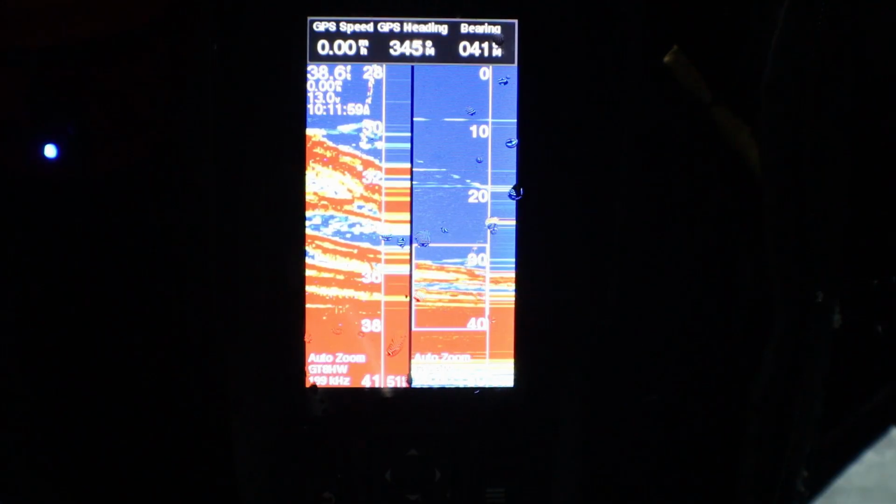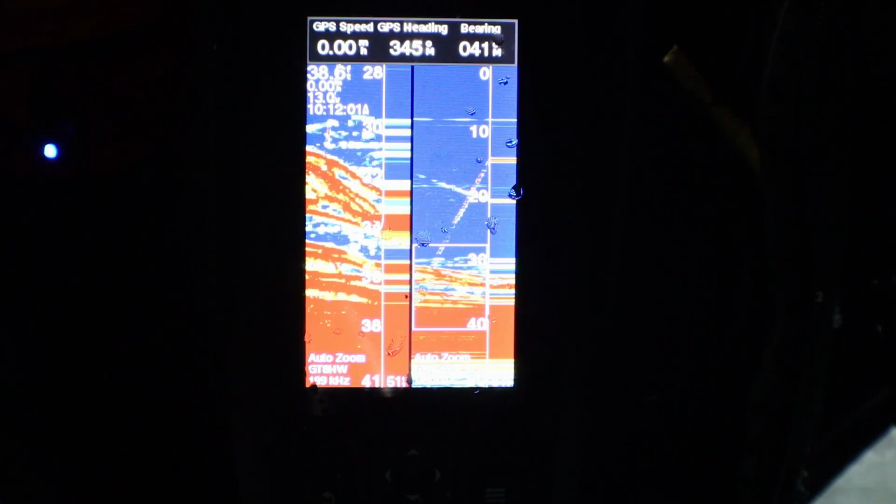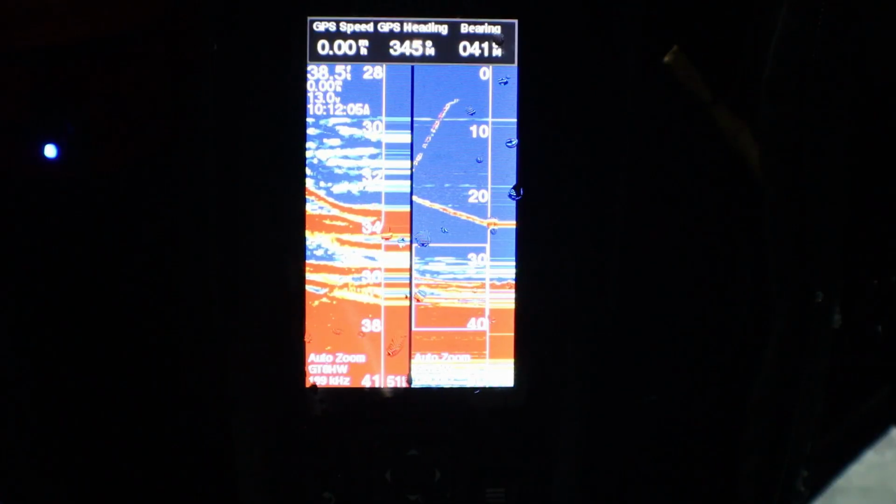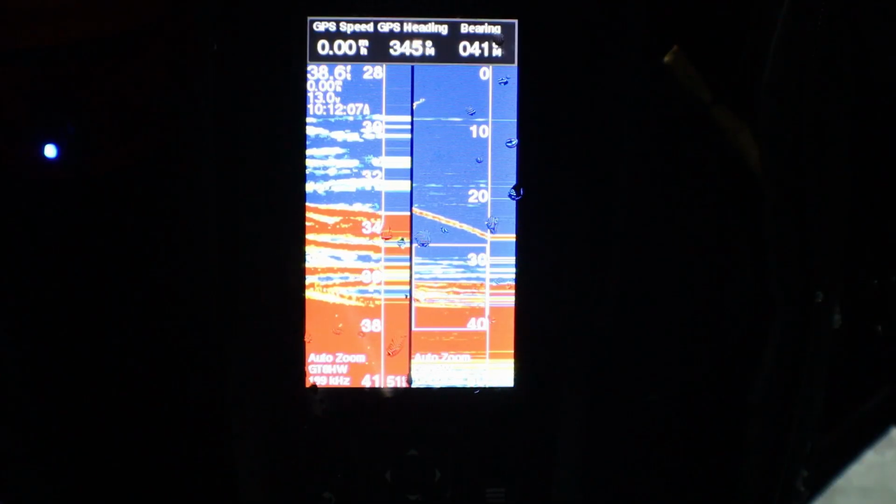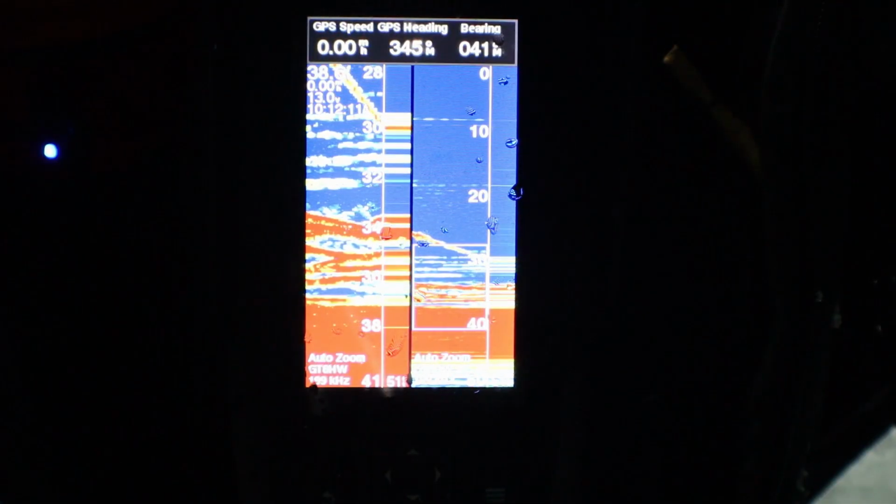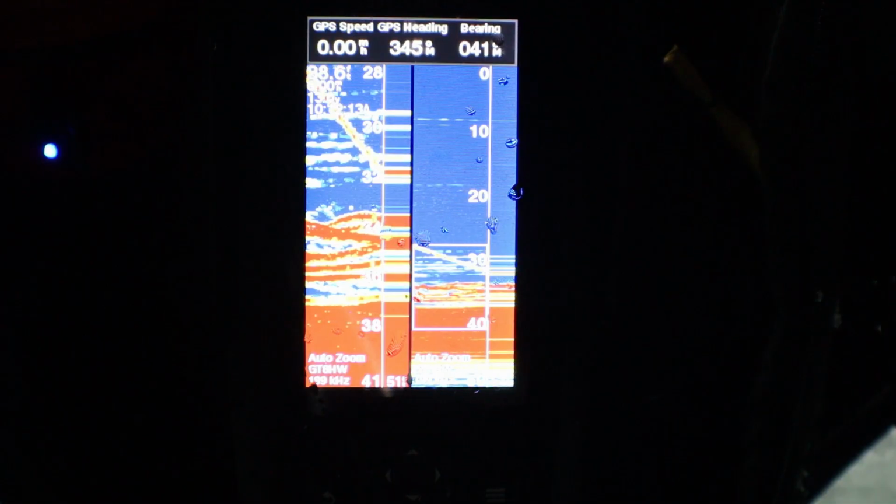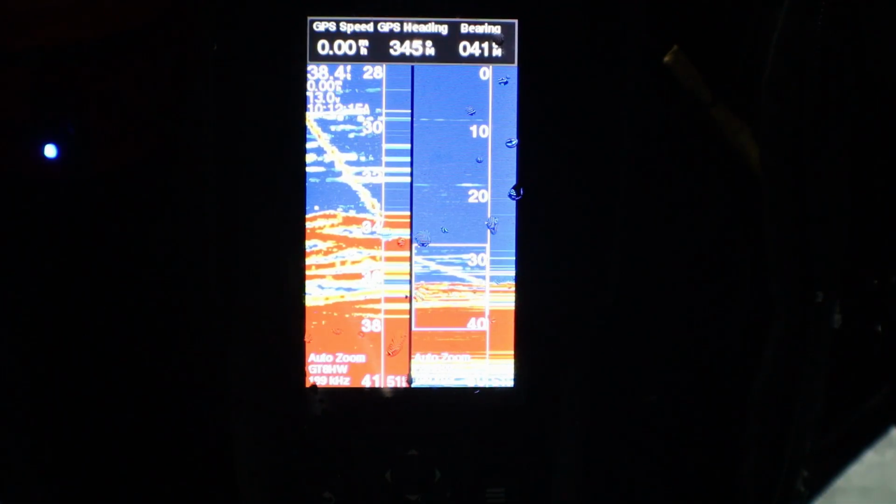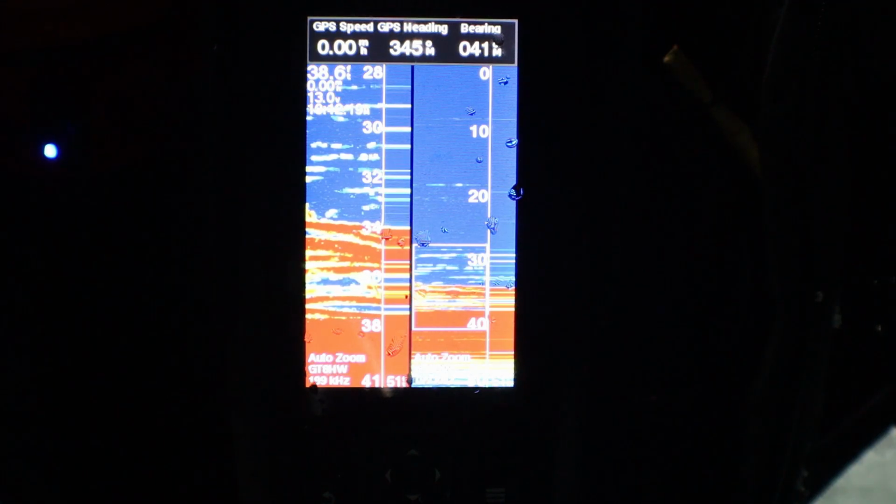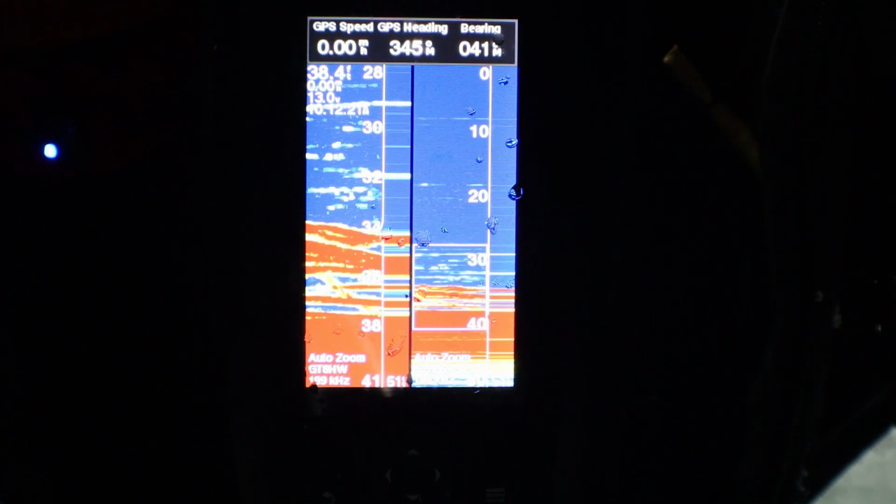Fish on again. Oh man, this is freaking sweet. I'm glad you guys could see what I'm looking at here. Fish. And all these fish I've been pulling up for you have been on a custom painted bait, just a little Northland Buckshot I custom painted.